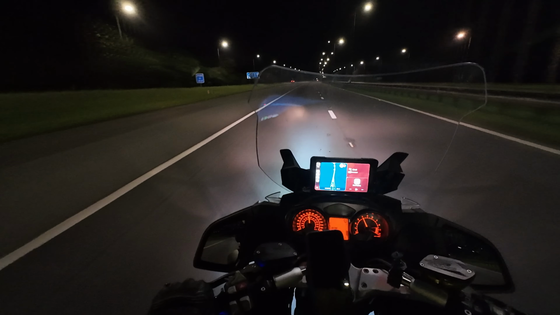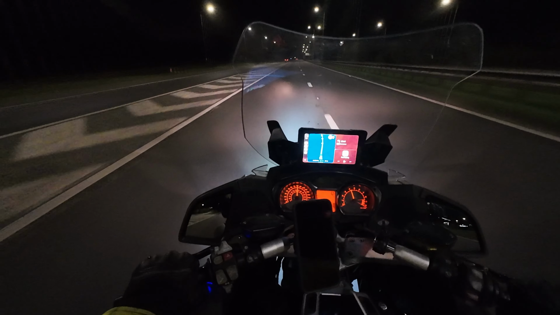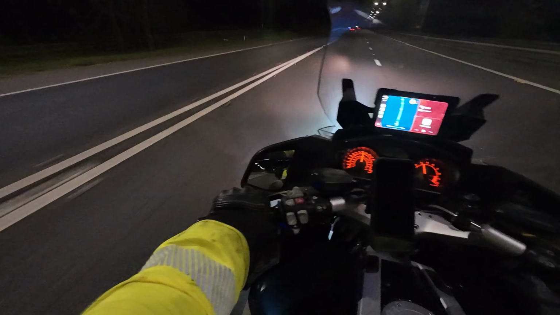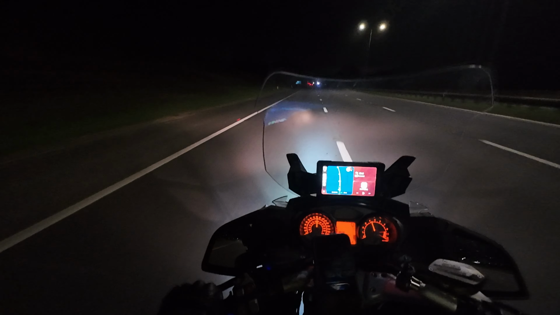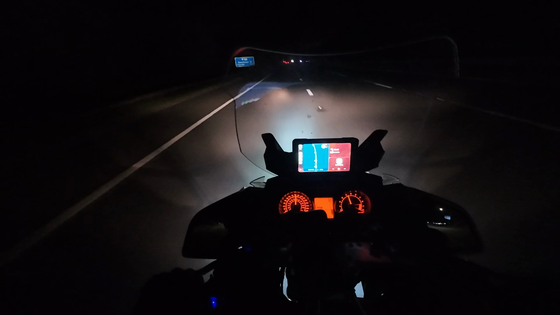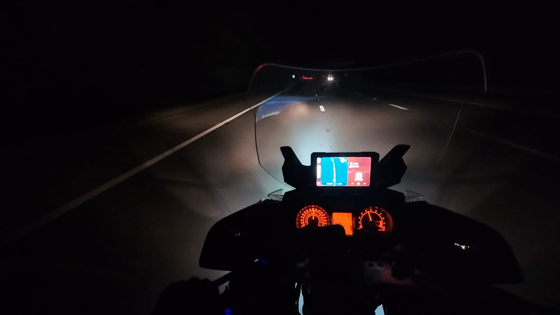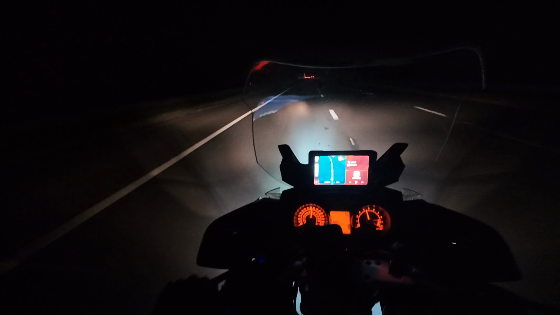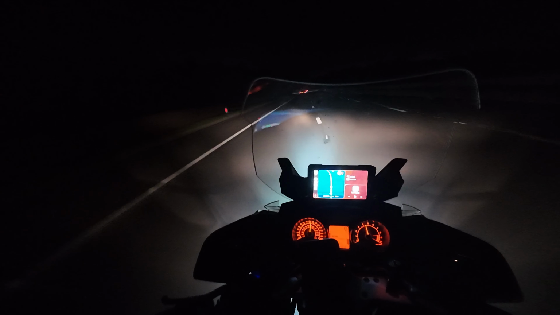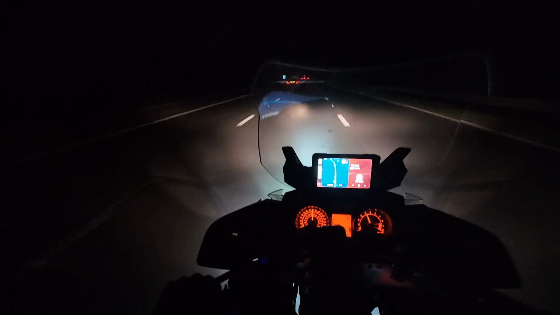Rather than that, I can say it's just a boring way home after a night shift. I mean, that was a hell of a shift, to be honest. And as I was saying, I like to stay here, just close to lane number 2, trying to scan ahead as much as possible. I know it's dark, not being able to see much, but they are going past here.